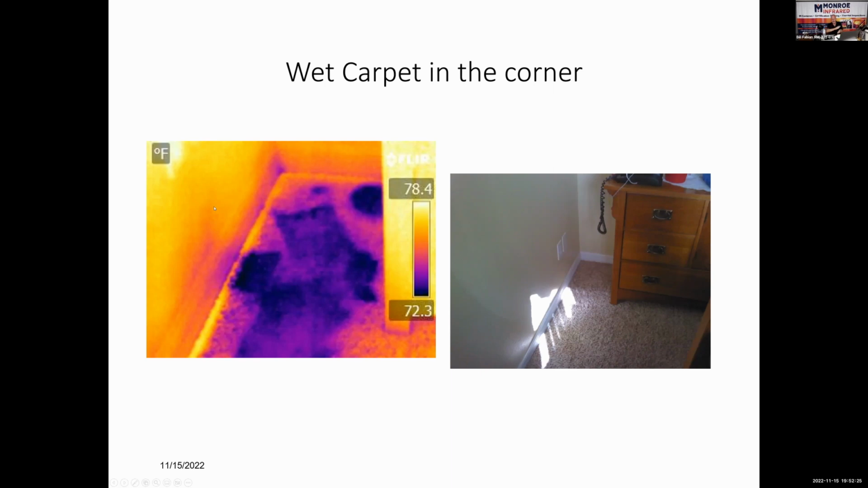It came down to the bottom plate, came under the wall. And when they had boxes and stuff stacked up in that corner, it kept it wet. It reduced any evaporation until they picked the boxes up. And they probably picked up these wet boxes. Oh my gosh, it's wet. What, vacuum it up. Oh, they'll never know. Well, yeah, they will. If you use an infrared, that's right there.